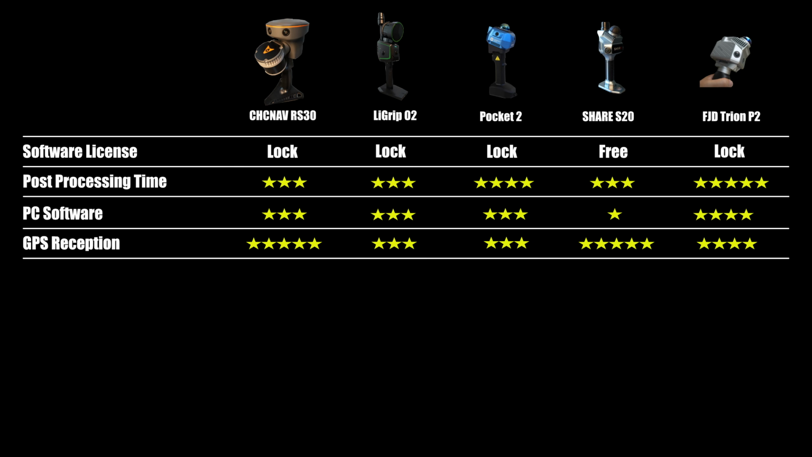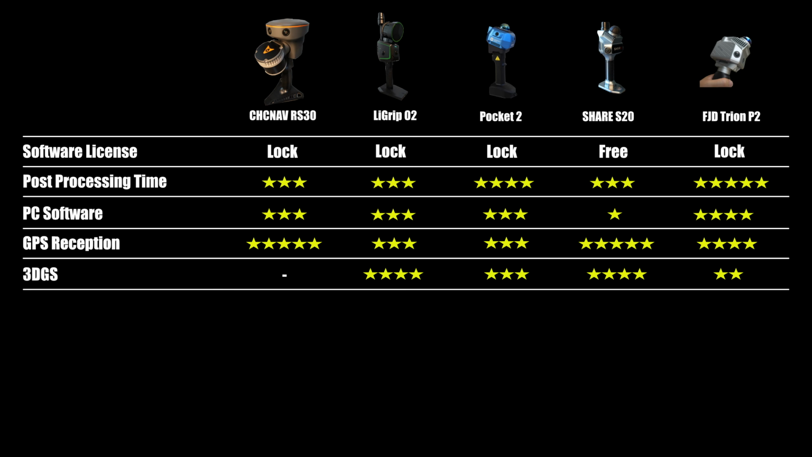The RS30 has excellent GPS reception and delivers very accurate results when scanning with RTK. Its antenna reception is noticeably stronger than both the LiGrip O2 and the Pocket 2. The RS30 requires the Insta360 camera to produce 3D-GS, so it was excluded from this test. At present, the LiGrip O2 and CHCNAV RS30 deliver the best 3D-GS results I have tested.